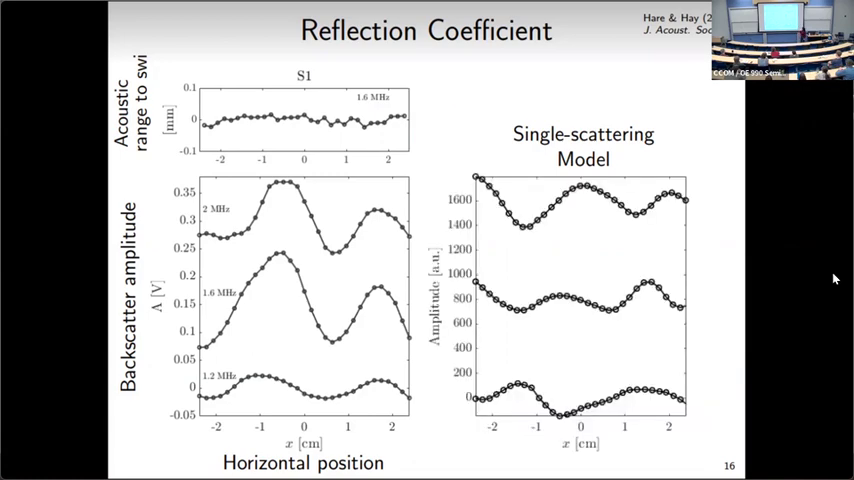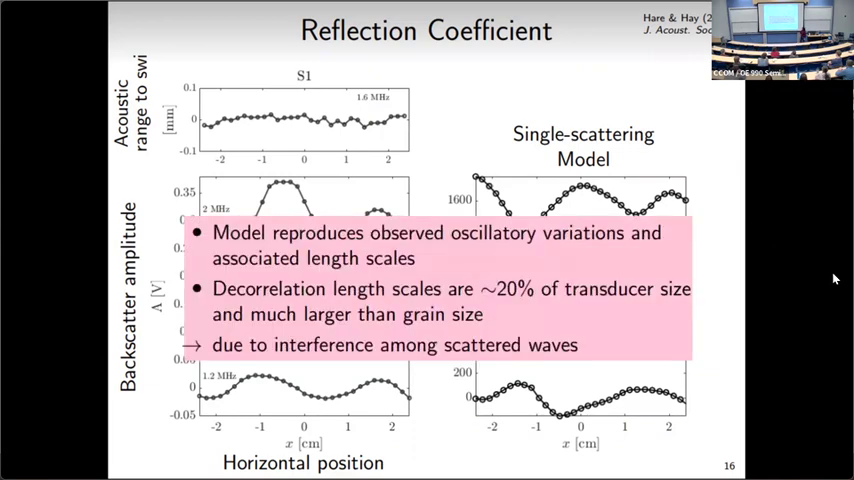Looking at that, this is the modeled backscatter amplitude, in arbitrary units, as a function of horizontal position of the simulated transducer. And in the model, it's also reproducing these kinds of oscillatory variations with similar length scales. And so that was great.